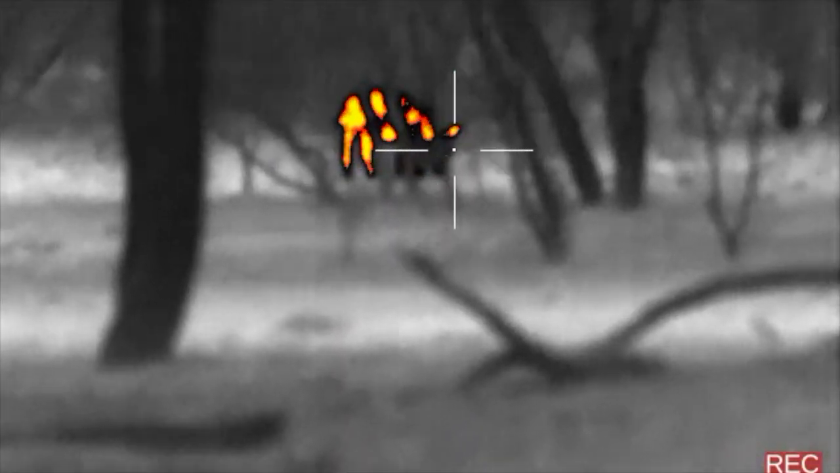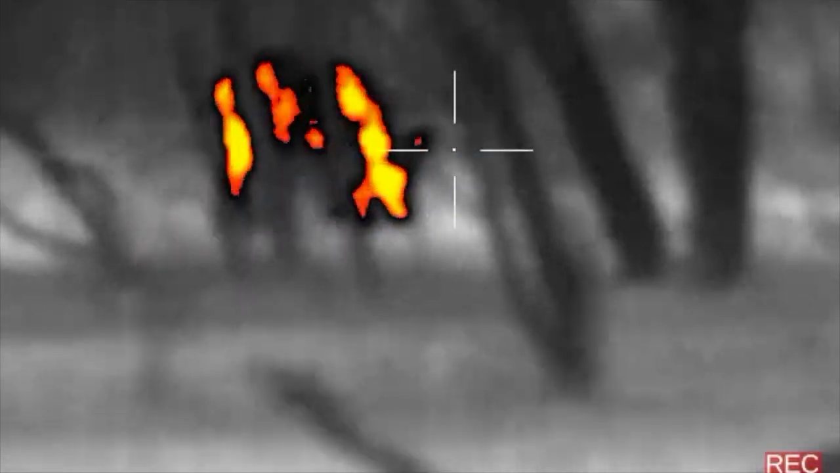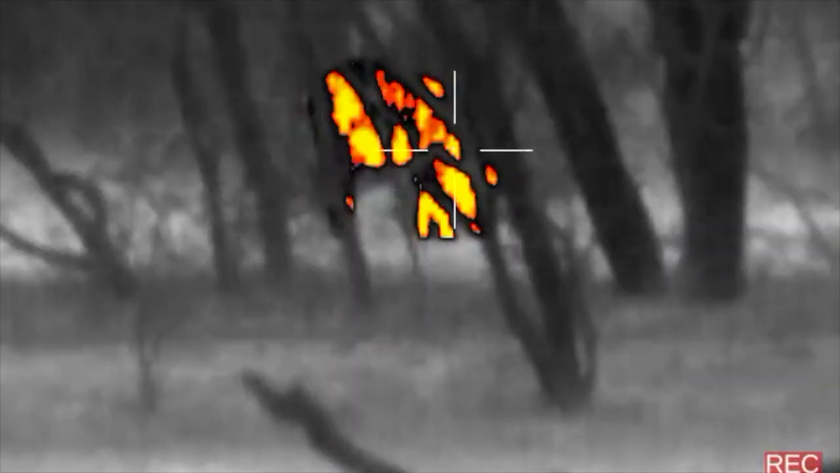For the next few minutes, I kept readjusting to his movements, trying to find that perfect lane. I kept zooming my thermal in and out to make sure there wasn't a twig or limb in the line of fire. I finally committed to this lane between the trees and needed him to take one more step.